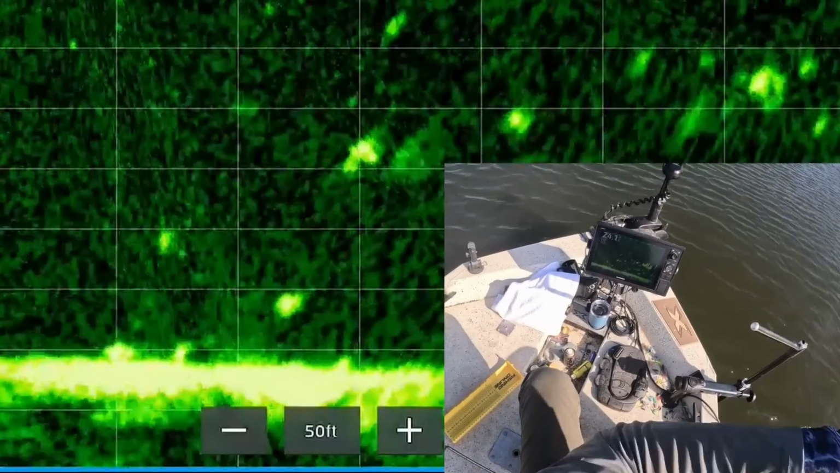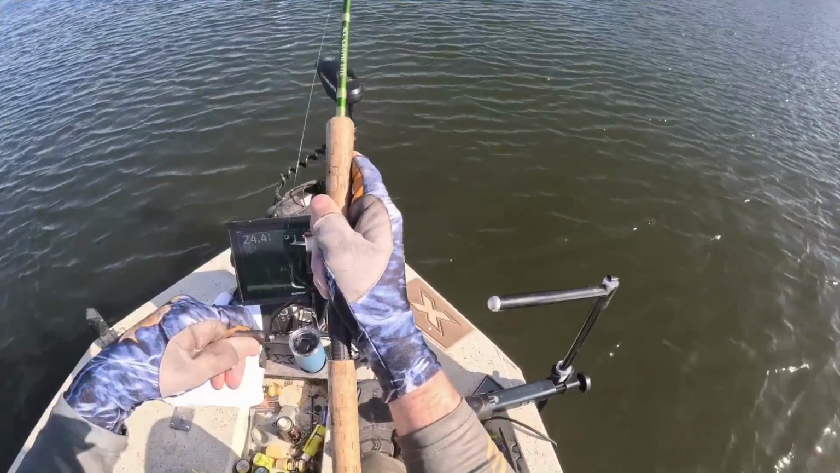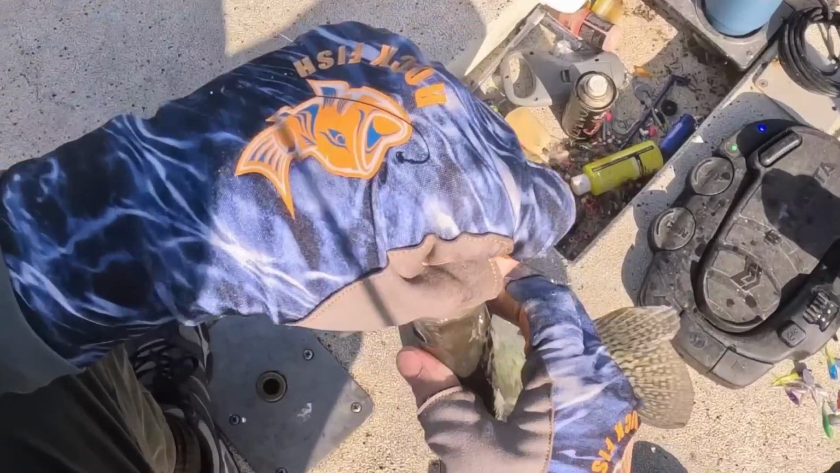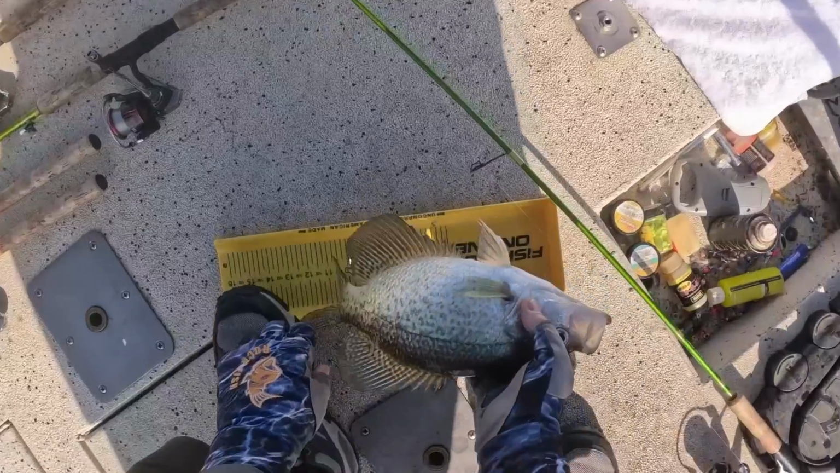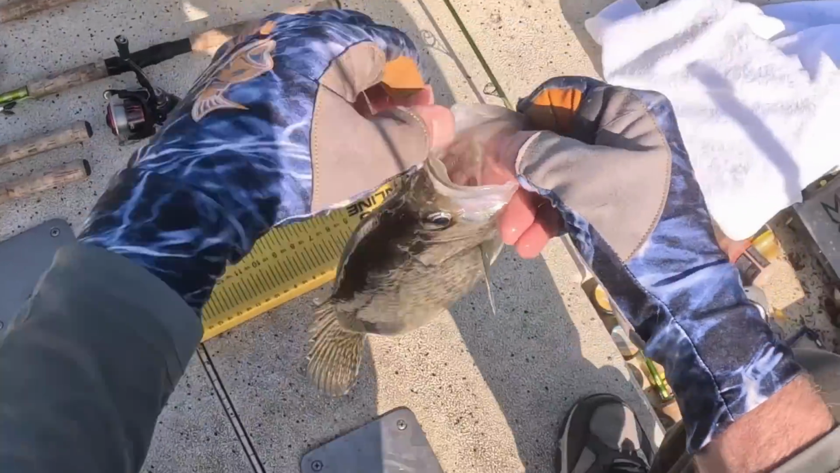His turn, and he got it right under the boat. Yes, sirree. Get in here. That's a nice keeper size right here. That's what I'm talking about. That sucker's almost 14 inches. Good Lord, man.